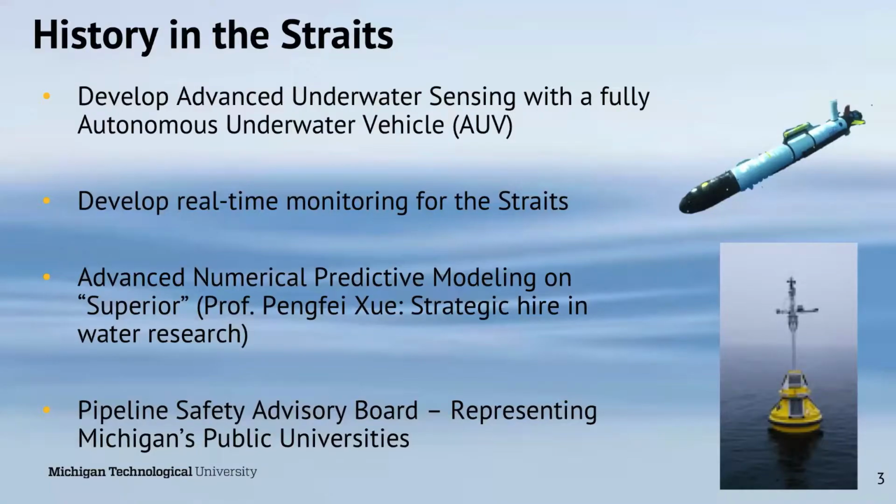The history in the Straits is we began developing advanced underwater sensing techniques with autonomous underwater vehicles in order to monitor the Enbridge pipeline and their crossing through the Straits. That developed into real-time monitoring for the Straits. We added one of our environmental monitoring buoys, a publicly accessible buoy that reports every 10 minutes a whole variety of meteorological and oceanographic parameters, and perhaps most importantly, wave heights in the Straits and the vertical distribution of currents at 1 meter intervals from the surface to the bottom.